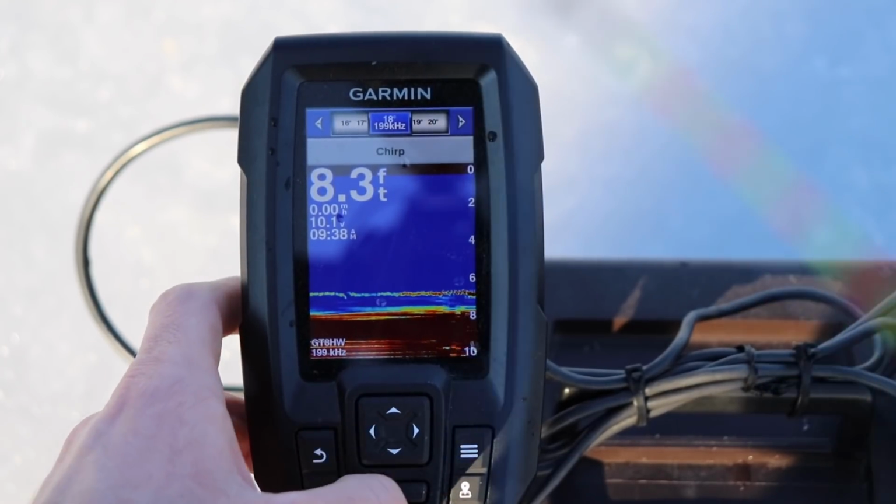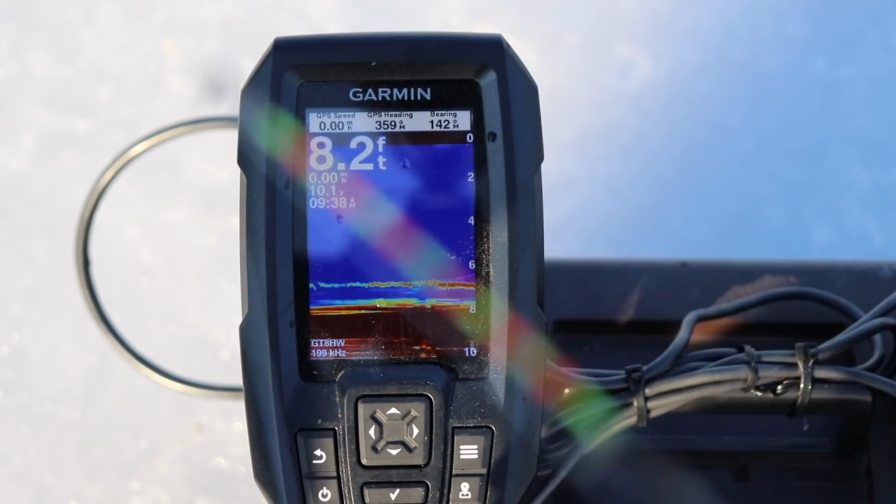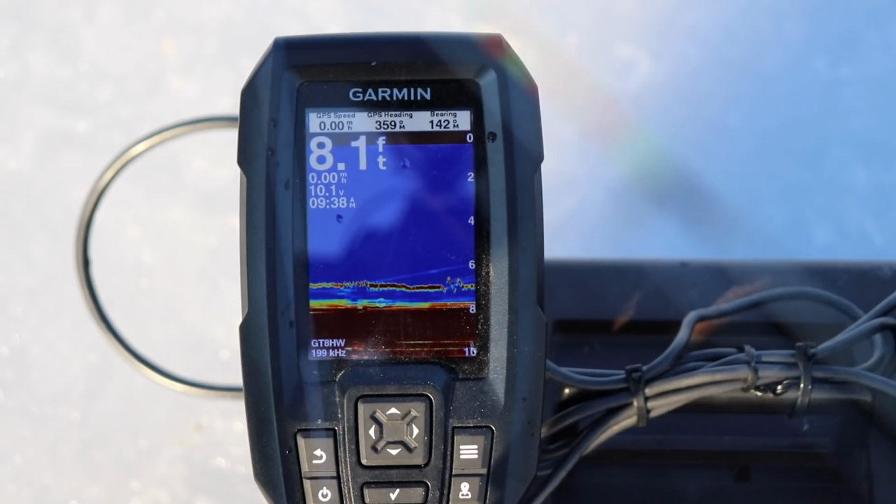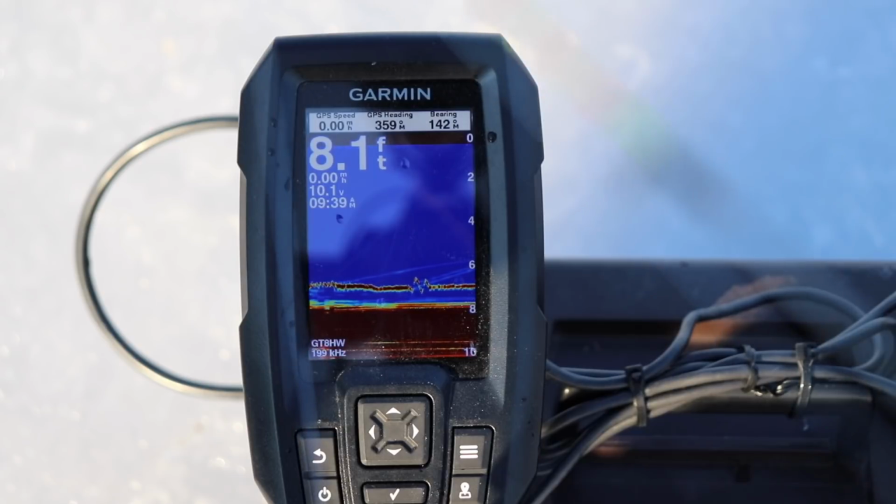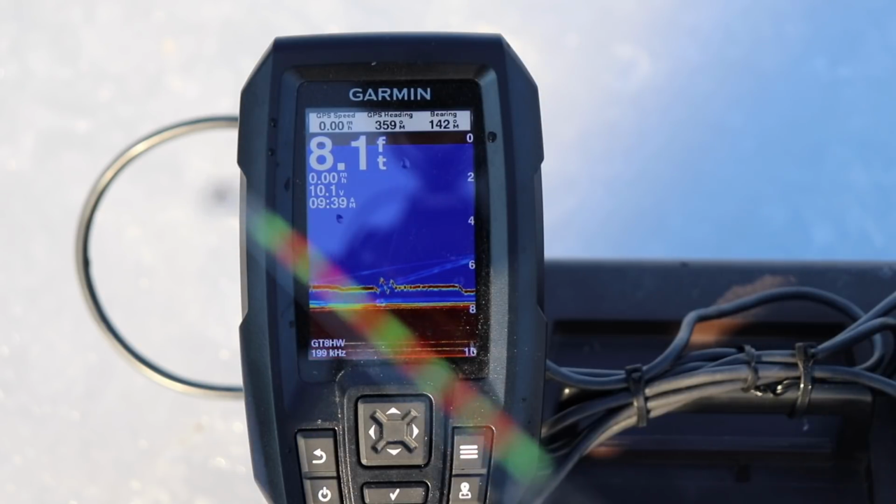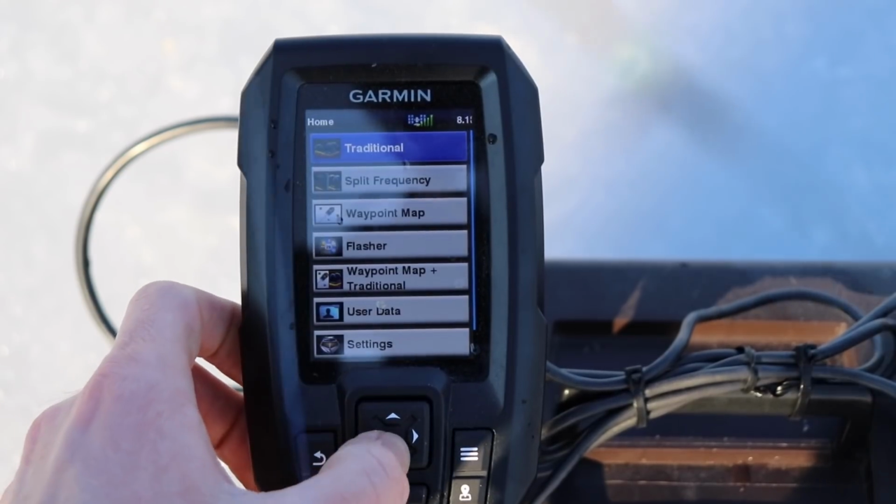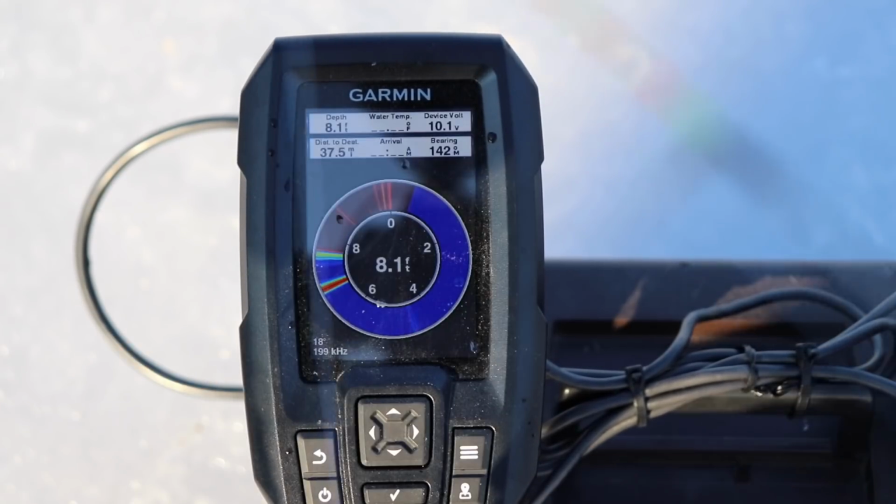That's ridiculous. It would show me what fish are surrounding the area. And you can go back to your flasher if you'd like.